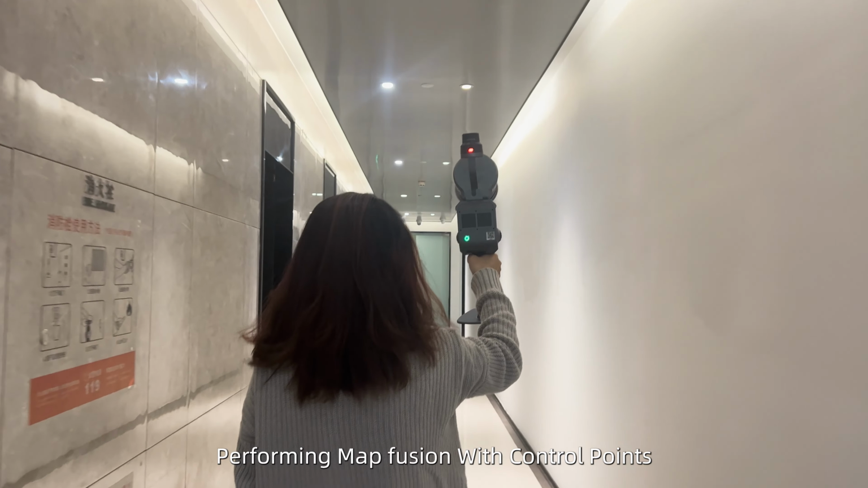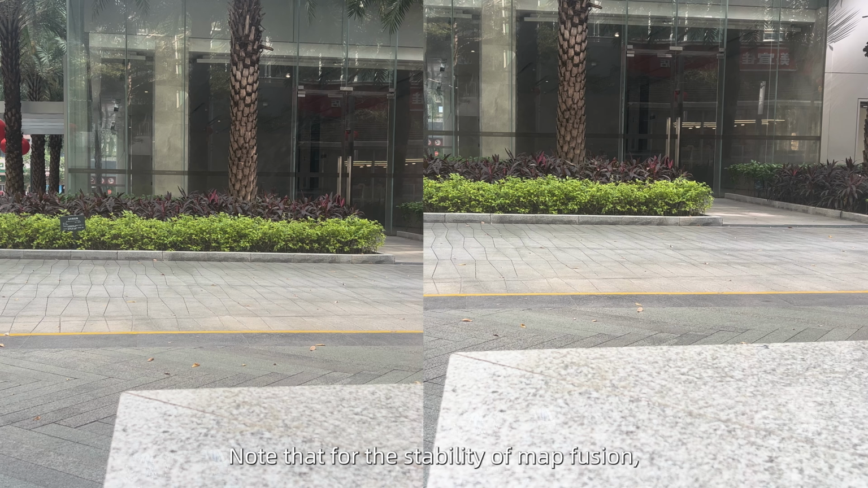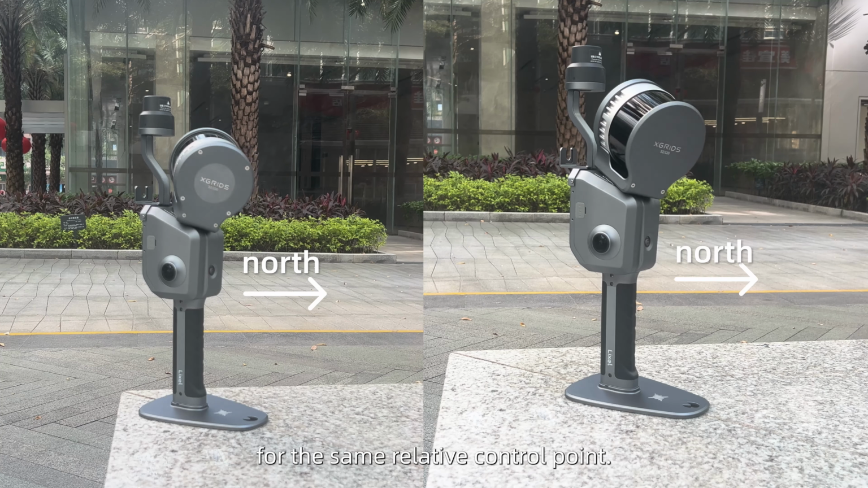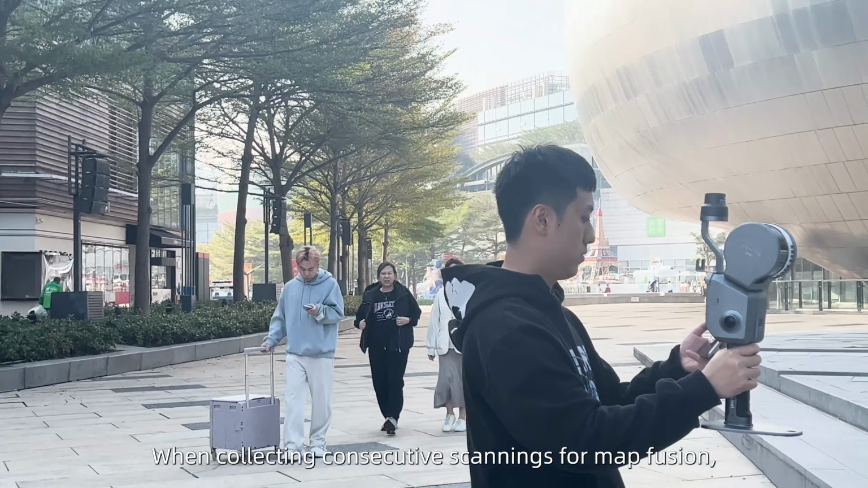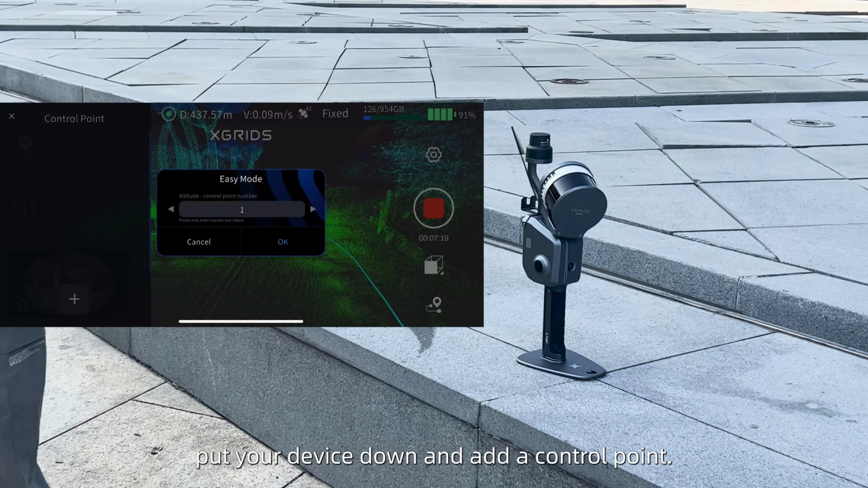Performing map fusion with relative control point. Ensure that joint maps are connected by the same control point. Note that for the stability of map fusion, the device placement and orientation must remain consistent for the same relative control point. When collecting consecutive scans for map fusion, after finishing the first scan and before ending the data collection, put your device down and add a control point.